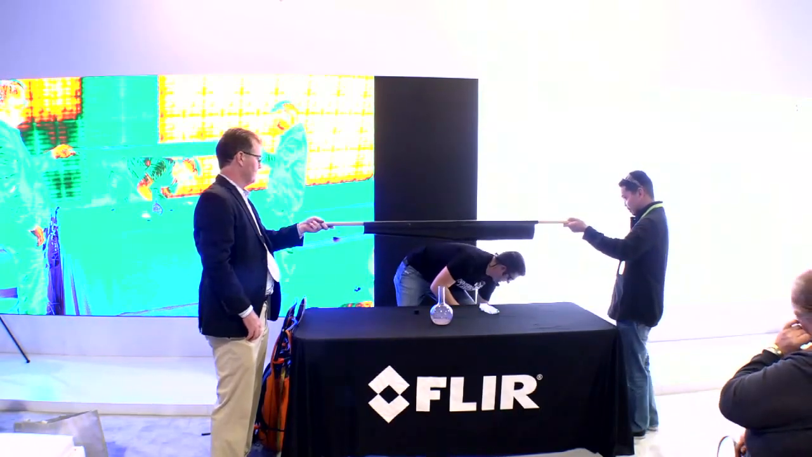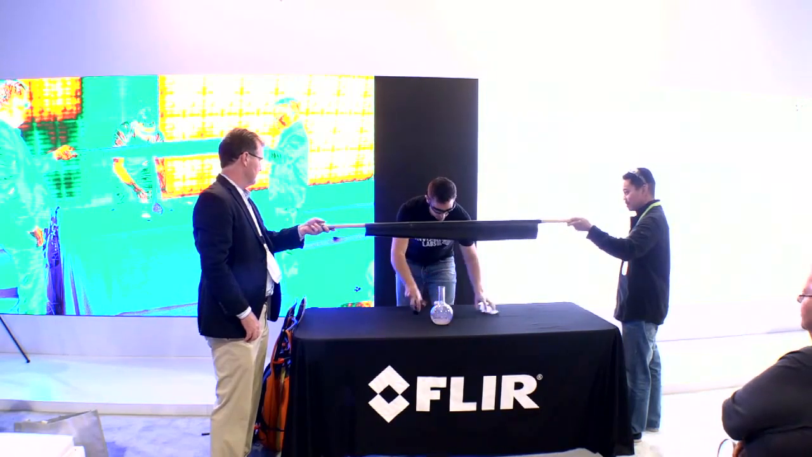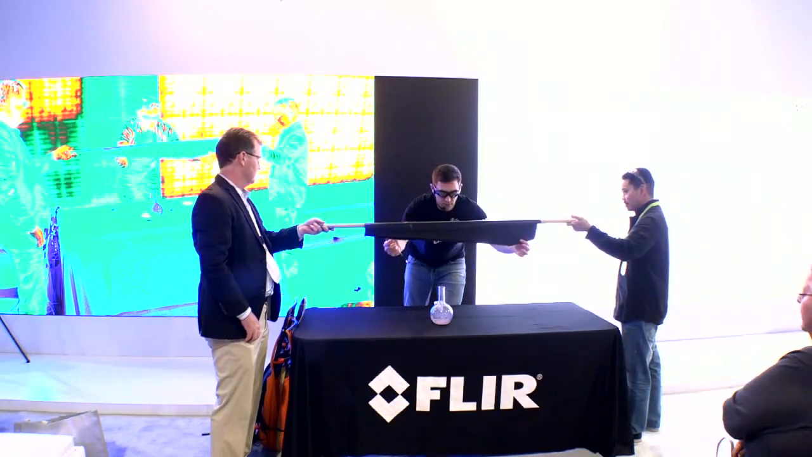Okay, let me get my tools. Little manganese dioxide is going to go in there. So we'll have you guys just sort of unravel this. And this is just essentially a thick garbage bag, all right? So it's nothing special. You can't see much of what's going on, but once we get it to heat up, you should be able to see it, that it's happening behind the scenes. Okay, there's just a little dollop of manganese dioxide, and I dumped it in right about now.